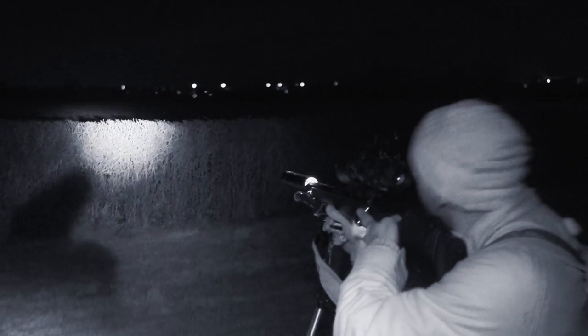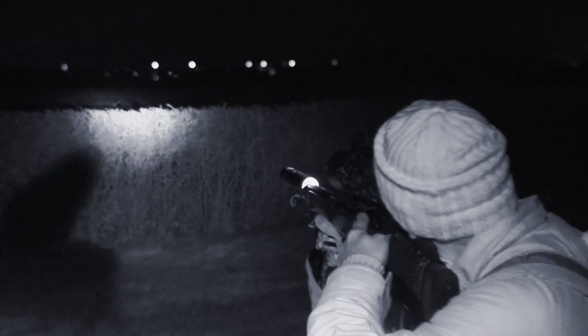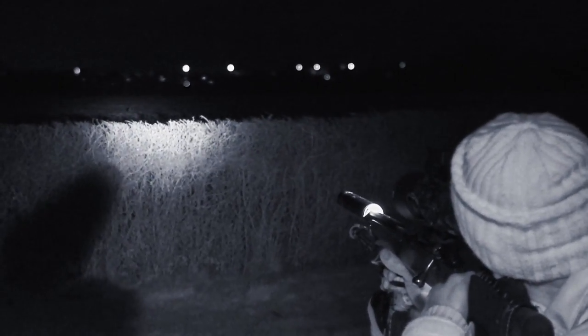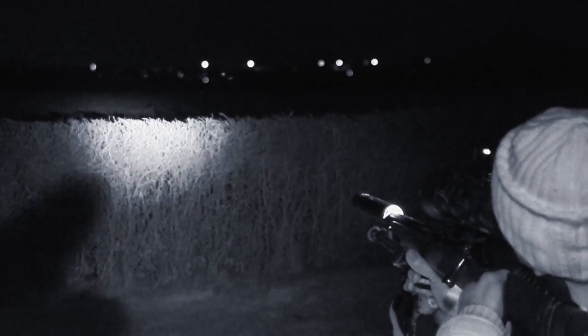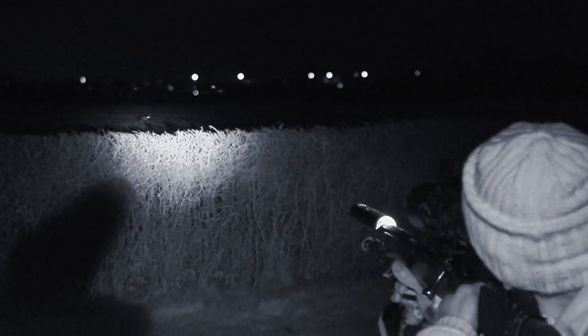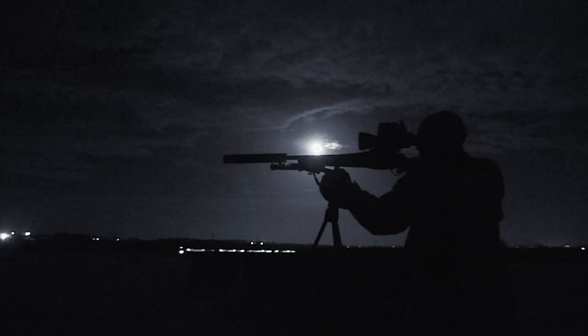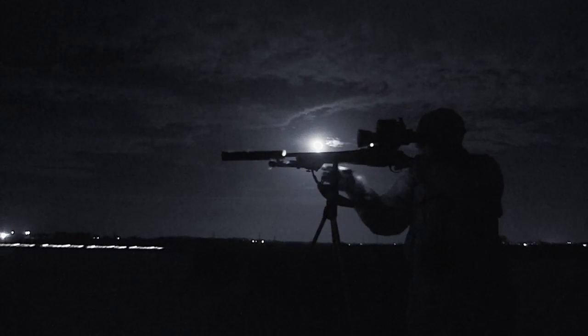So basically, after a lot of manoeuvring around, we finally managed to line up on the fox, and the fox actually started backing away a little bit across the field, and it was just enough for me to be able to see over the top, pick up on the IR, and then I just dropped it down enough and I could picture in my head where the body was, and bang, dropped it. And I think that one was probably a wee bit further, about 80 yards, I should think.